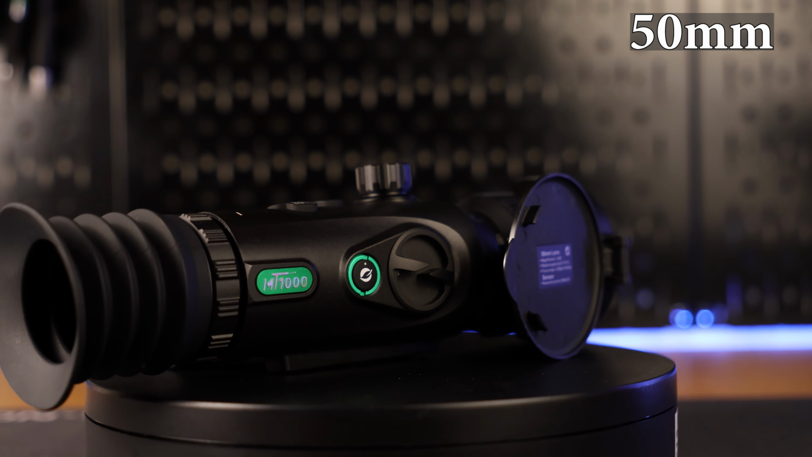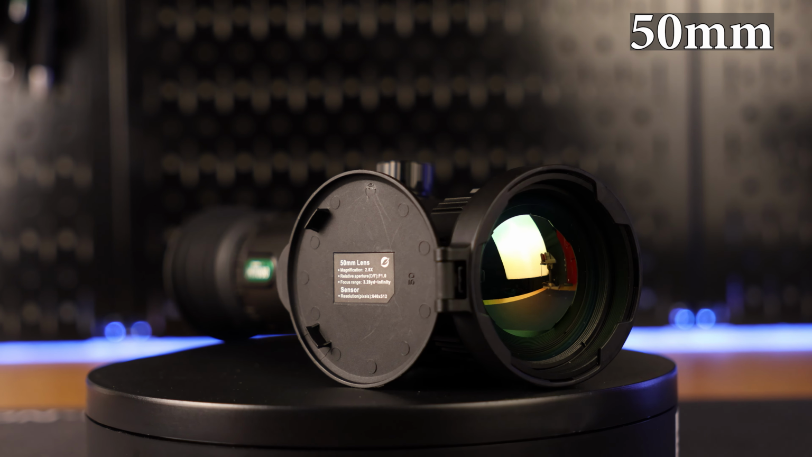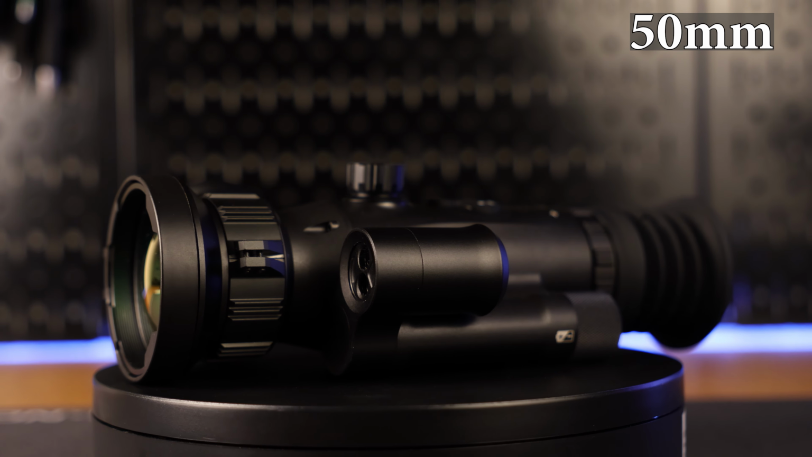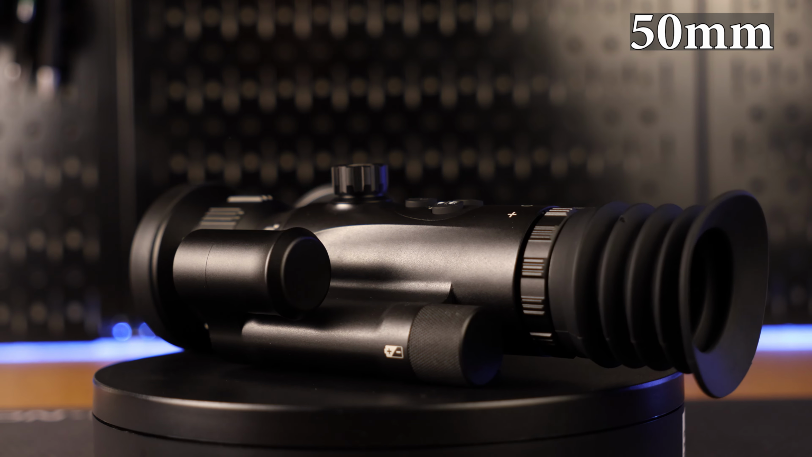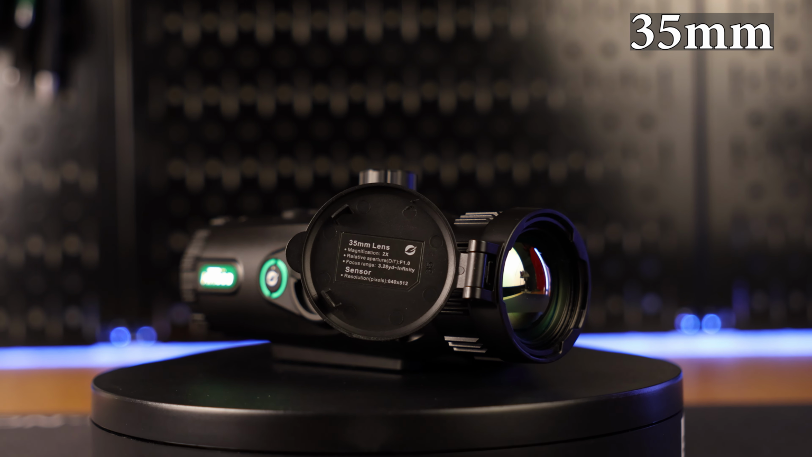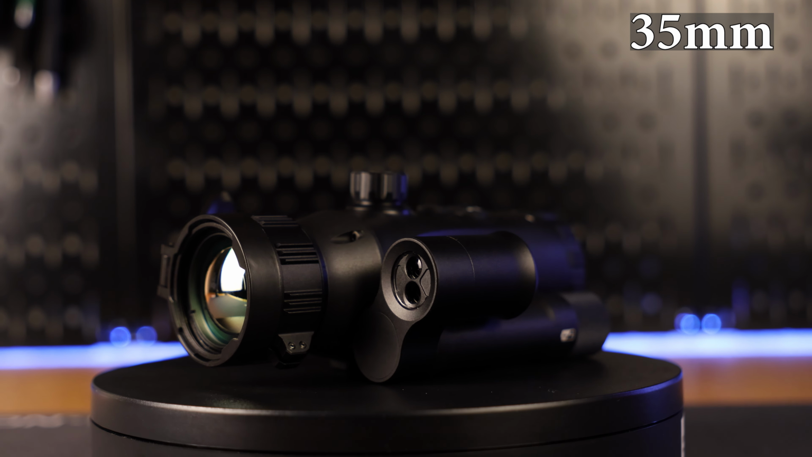So a couple specs on this guy. So this is a 640 by 512 resolution, interchangeable lenses. They do sell different lenses. You can pick up a kit depending on what type of lenses you want. For example, this one, the 35 and the 50 millimeter, comes in a combo that you can purchase. You can purchase just the 50 millimeter, you can purchase just the 35 millimeter. It just depends on kind of what you're looking for. Additionally, they do sell other lenses as well.